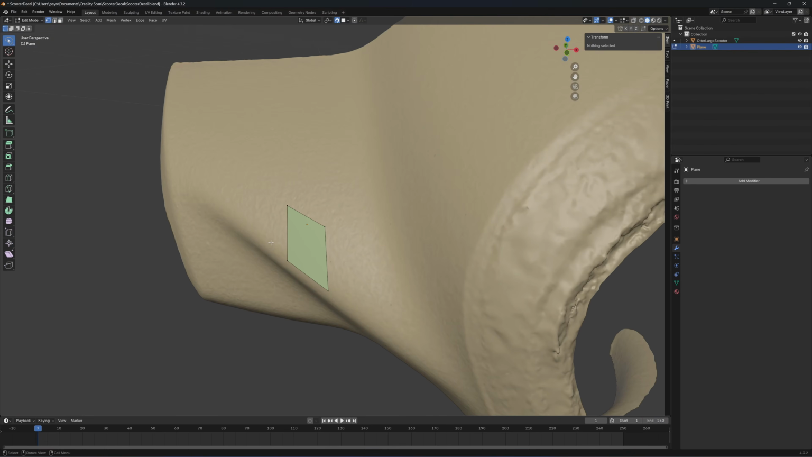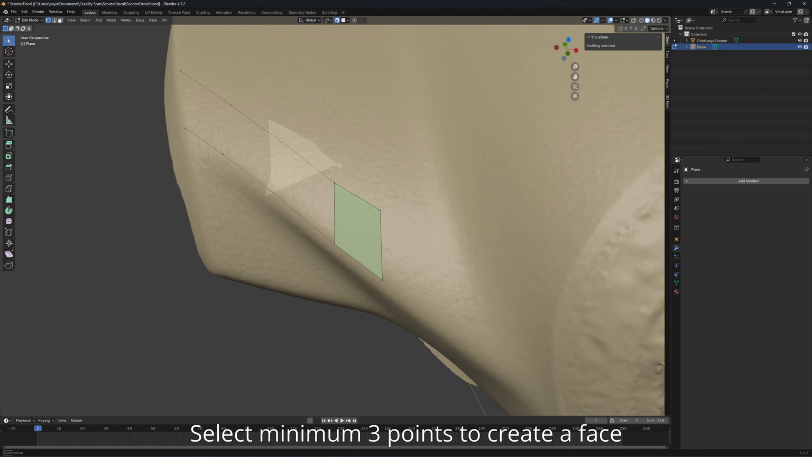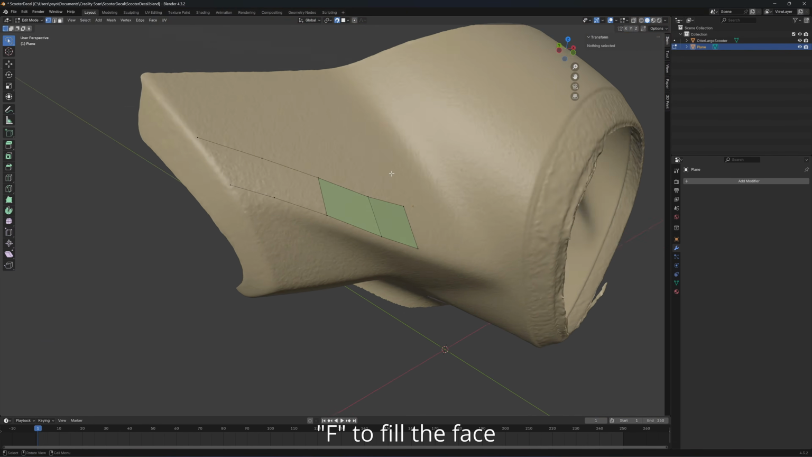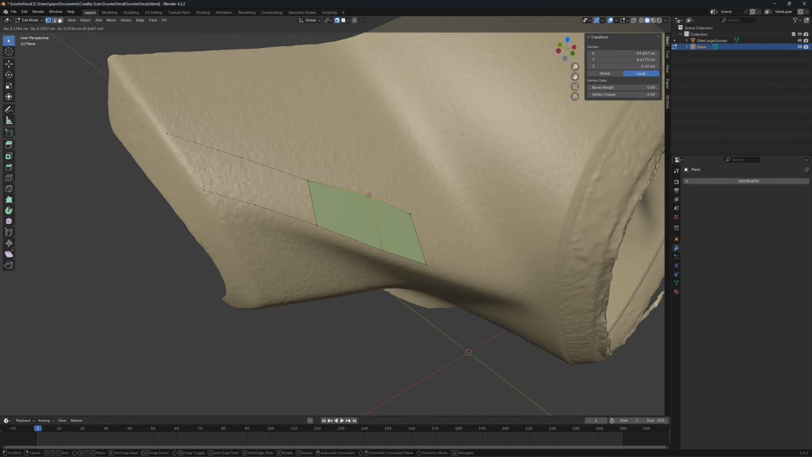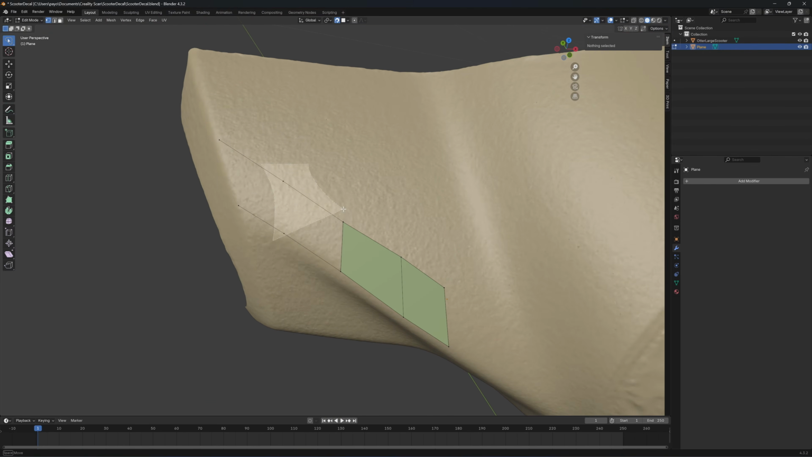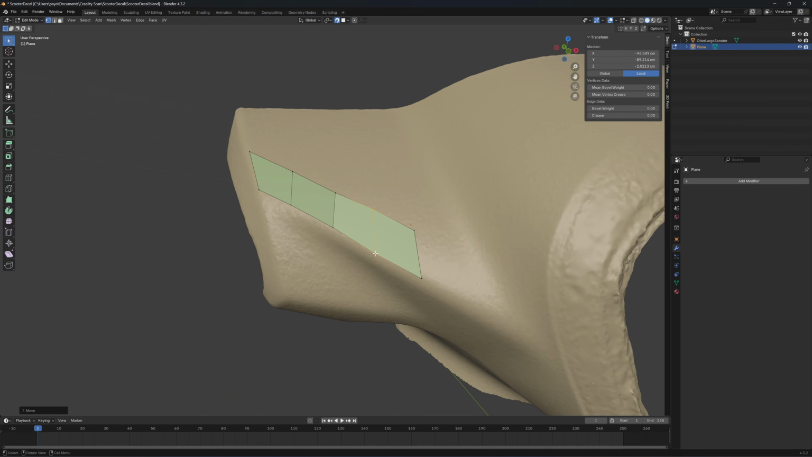Okay. Next, I'm going to extrude the vertex. I'm gonna expand the face to wrap it around the scooter part. So I will click on E, extrude, and you're gonna place it on the point where you need your face to be. So you need 4 points to create a face. I select 4 points, click F on your keyboard, and a new face will be created. You can also readjust the position of the vertex. It's going to stick onto the surface here. So you can move it anywhere you like.